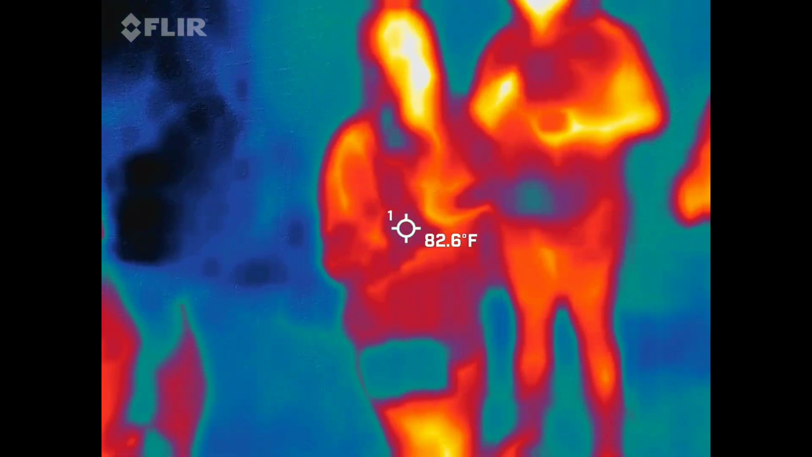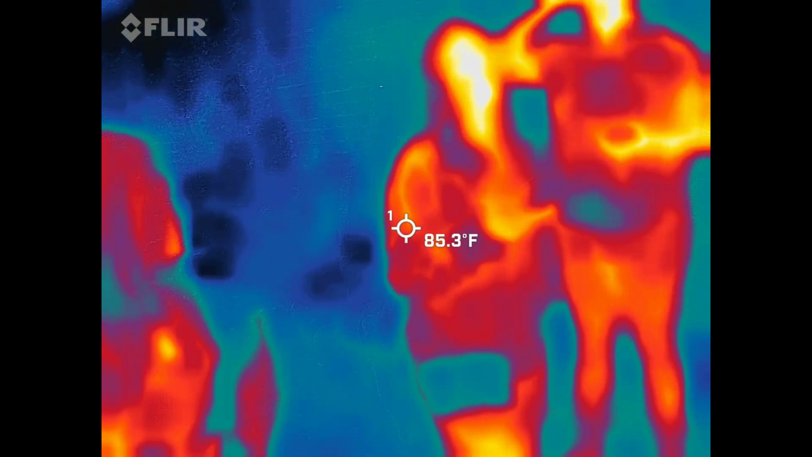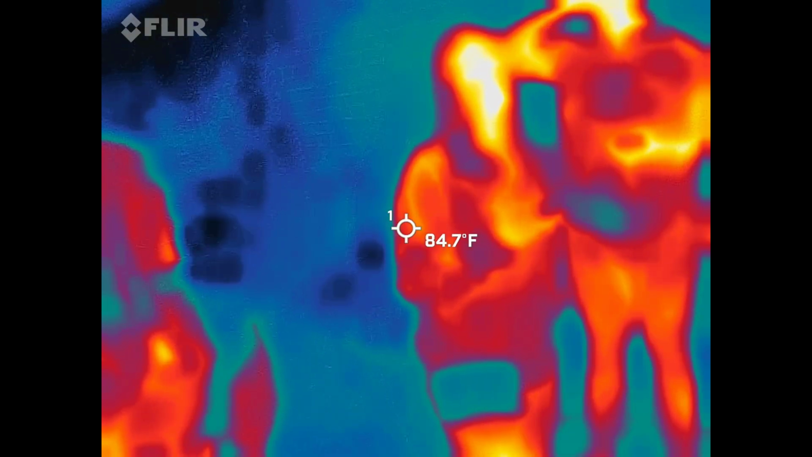Wow, somebody just broke something. Sounds of shattering glass. Gotta love that on a ghost night. But anyway, that's the reason why we have that device.